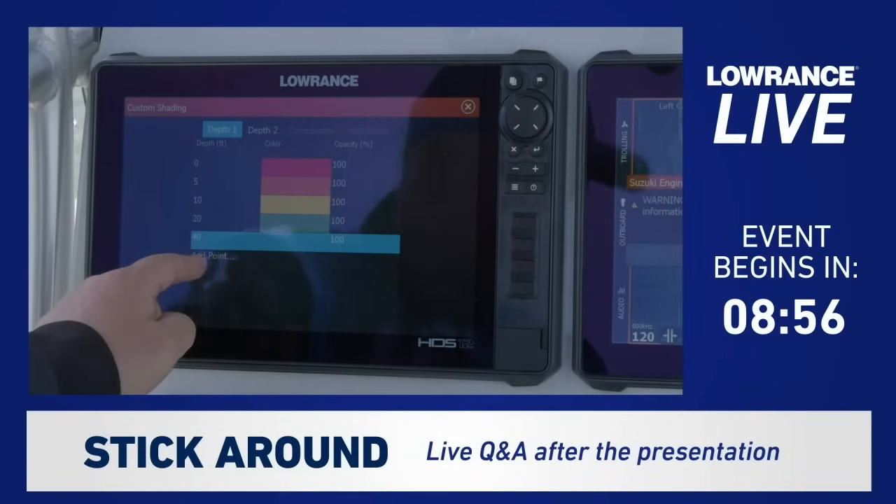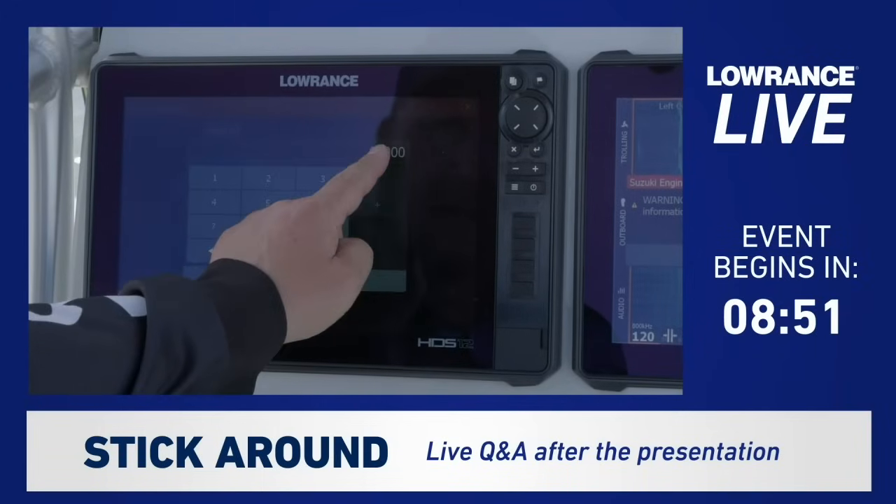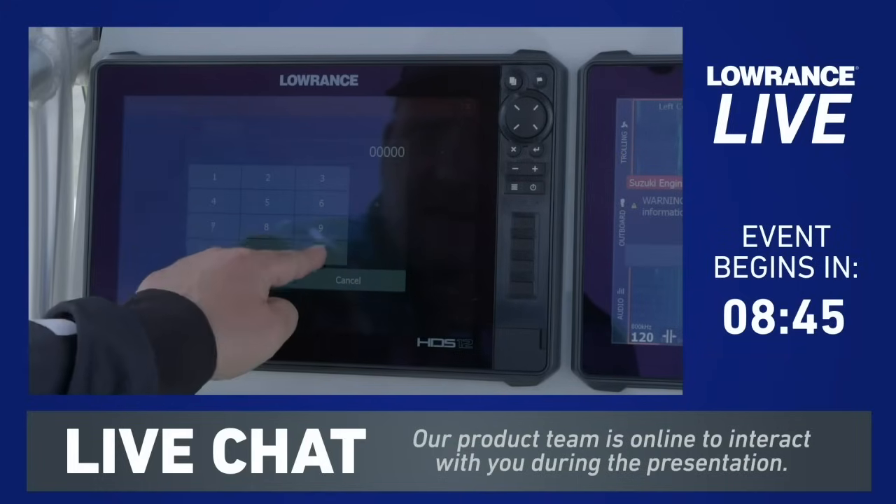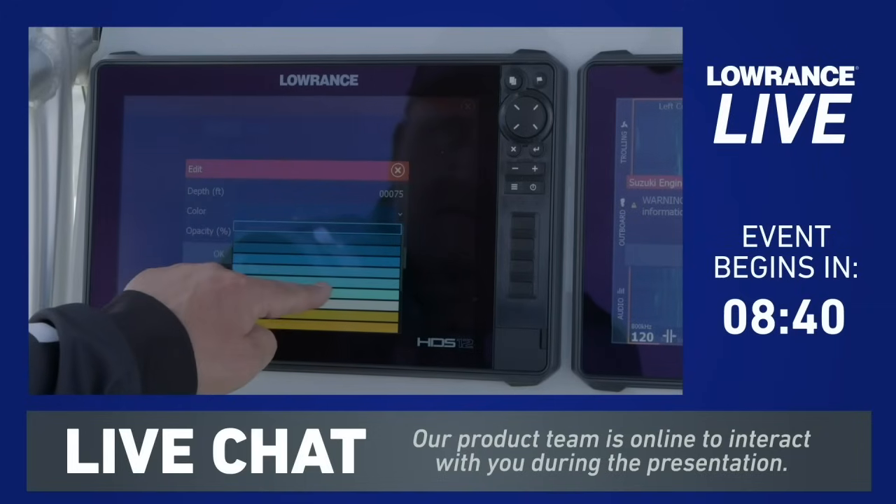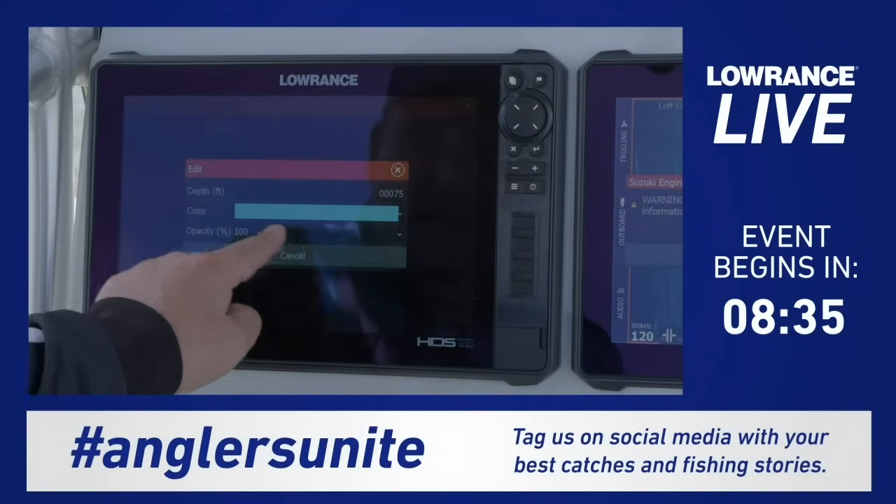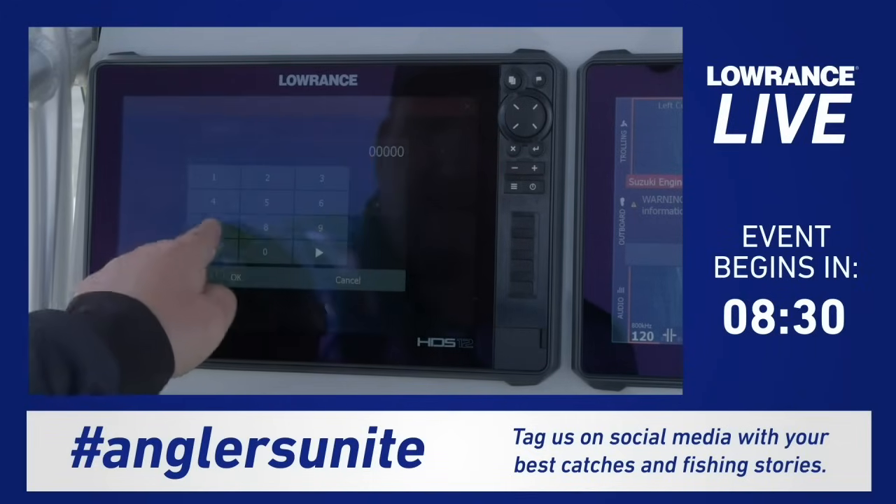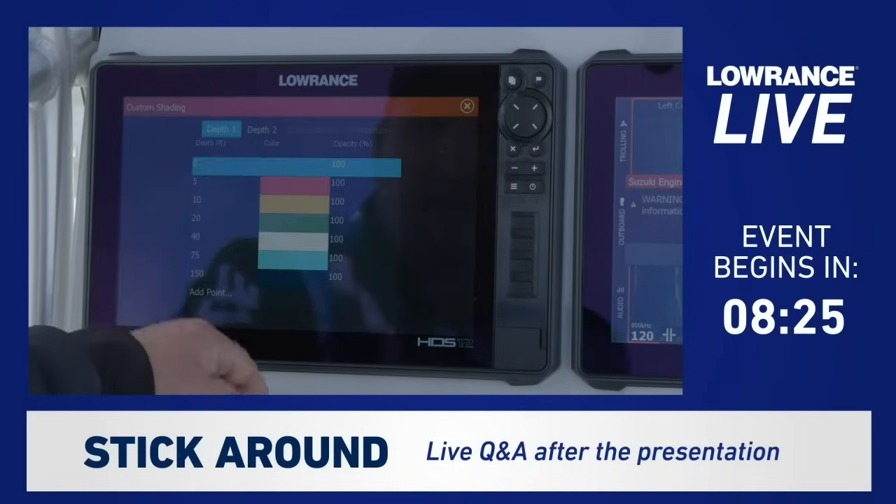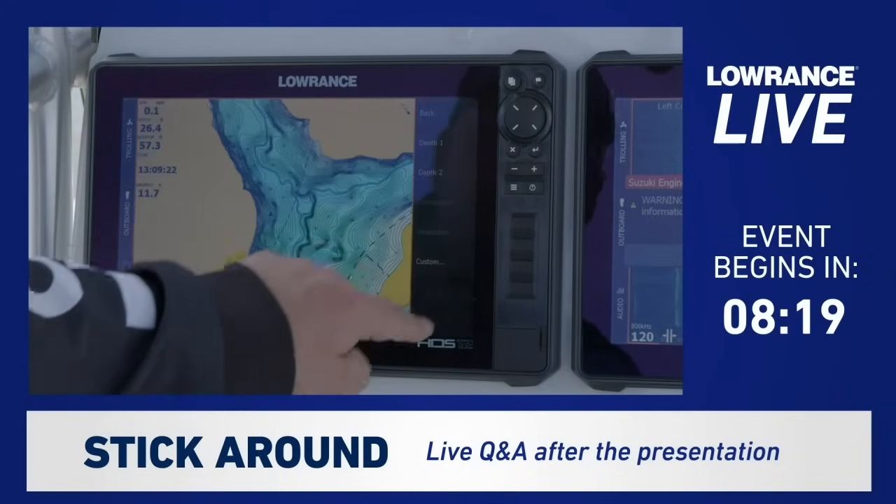If I want to add more depth lines, all I have to do is say add point and tell it what depth I want it to change at. So I'm going to do this one at 75. And at 75, I'm going to make it kind of a blue color. And then I want to add one more point, and I'm going to change that to 150. And I'm going to use that dark blue color for it because that's the color I like. So now that I've got all of those set, I hit X out of here.